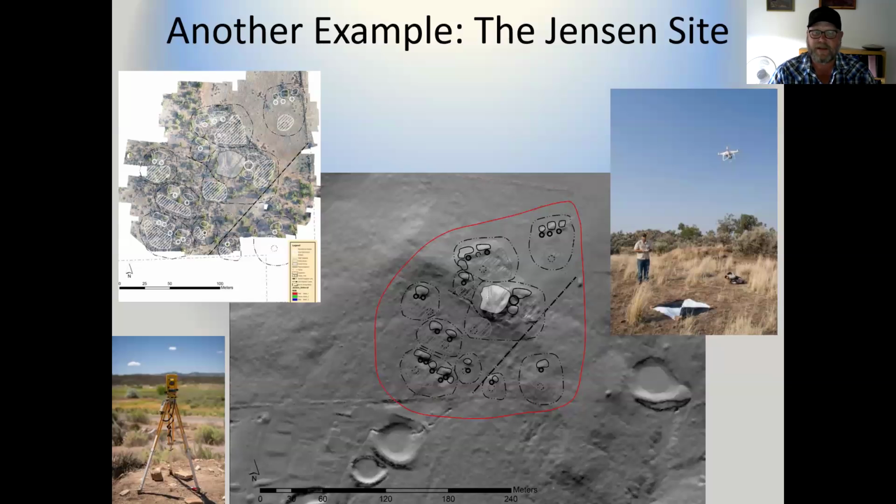Jensen site, it's also a Chaco outlier site. It's got a Chaco Great House right here in the middle. This site is owned by Deb and Bob Jensen, and they were kind enough to let us go out there and do a combination of drone mapping and total station work to produce this base map. The image in the upper left shows the ortho photos, all the photos stitched together, that was used to create a DEM that was then used to create all of the stuff that you see on this map.